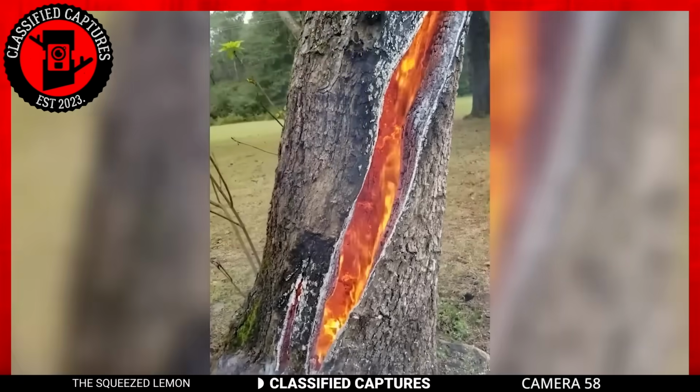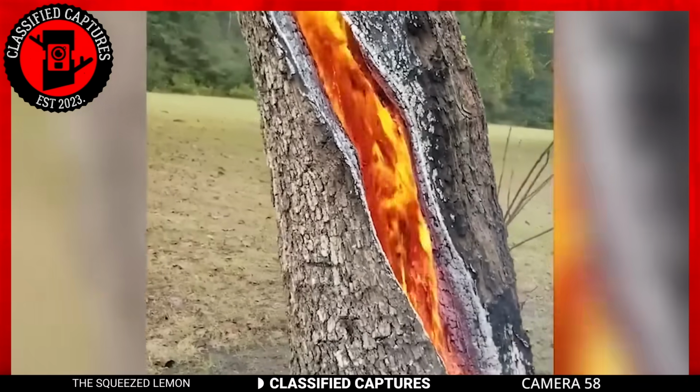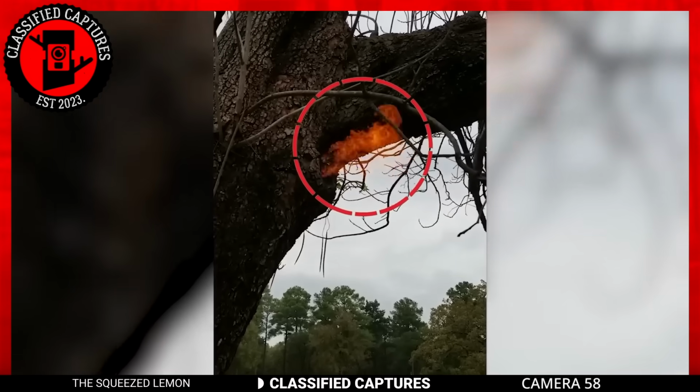Well, here we go again, another tree. This time it's not being felled, but rather burning. But fortunately, it wasn't caused by humans this time. This tree was found burning from the inside by itself.